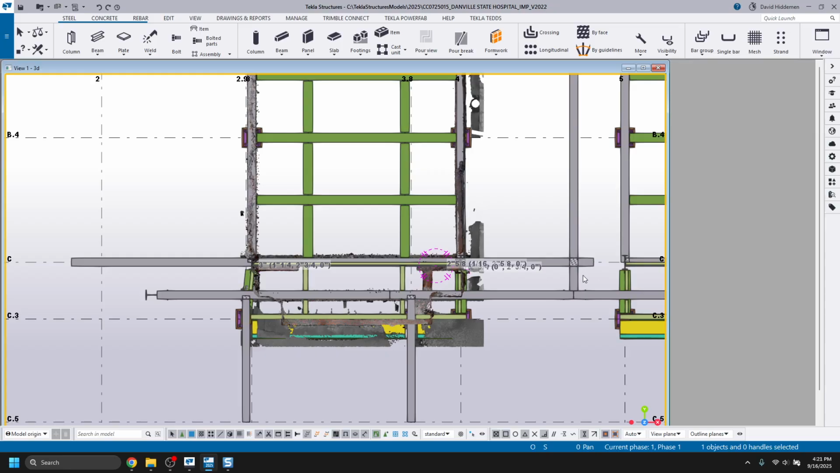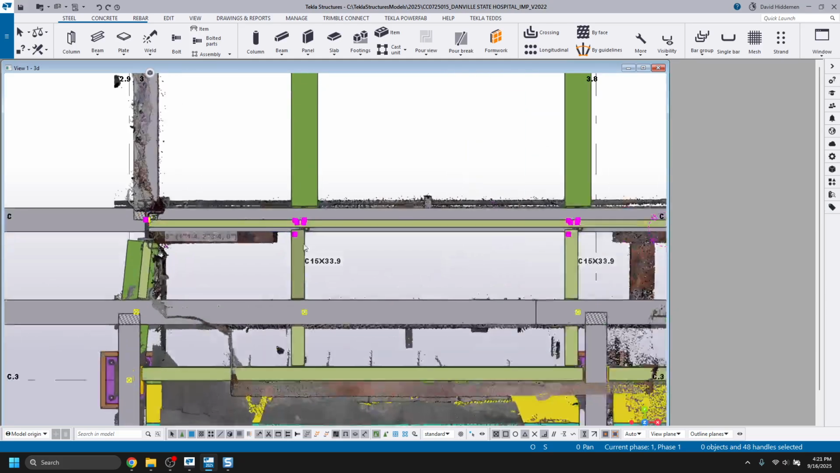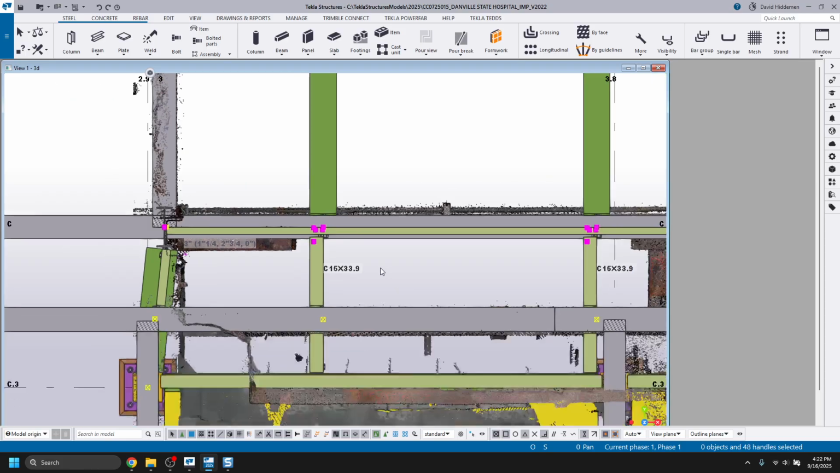So a couple different ways we could do this. For simplicity's sake, I'm probably just going to grab everything that we see there, hold down the Alt key, and drag back across again. Now when I drag from left to right, what it's going to do is grab all of the end handles of those selected parts. So that'll be the columns, the beams, the bolts, the plates, all that good stuff.